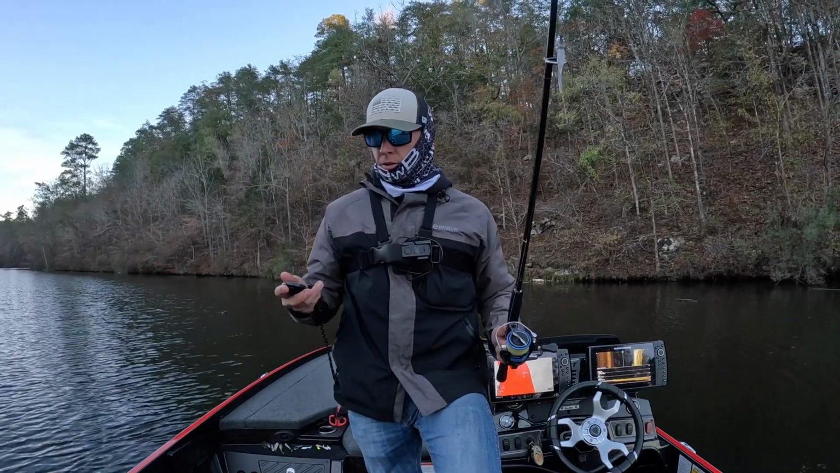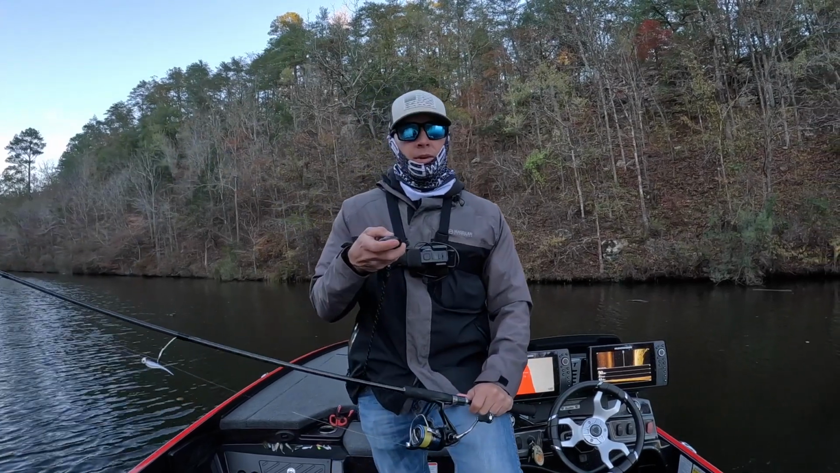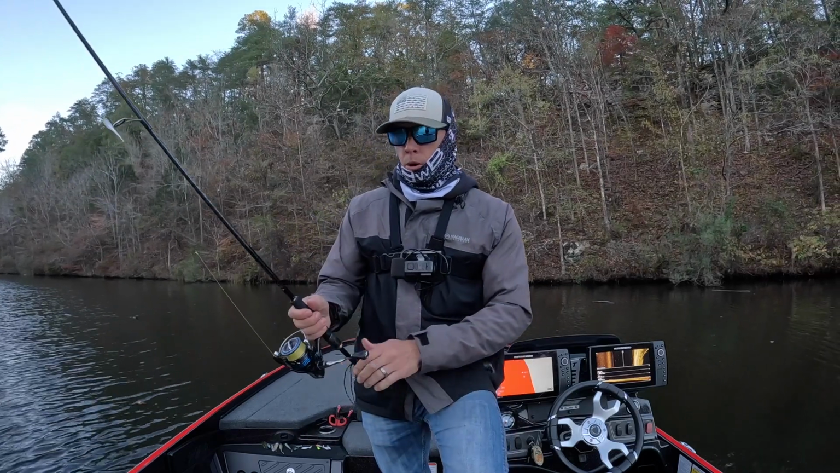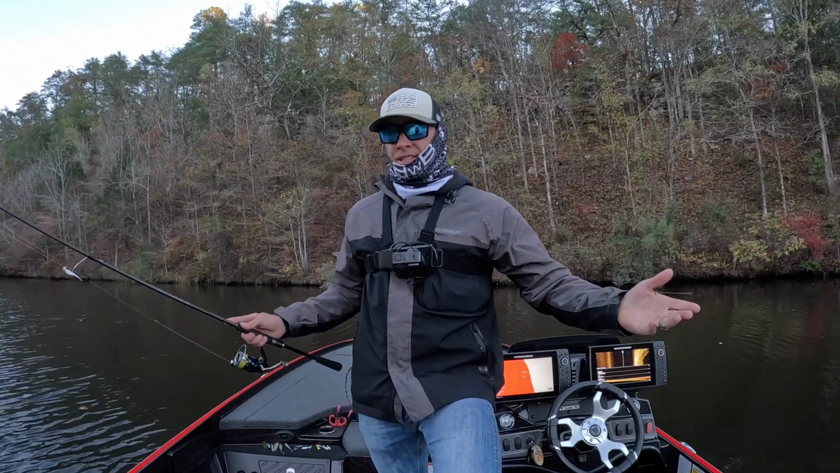I also got this little remote with it, to where if I'm using the foot pedal, instead of trying to take my foot off, I can just hit it right here and have it locked on, or hit the bottom button, the network button, to get it back to the Minn Kota steer and use that trolling motor to steer it around. But all in all, it's pretty neat.